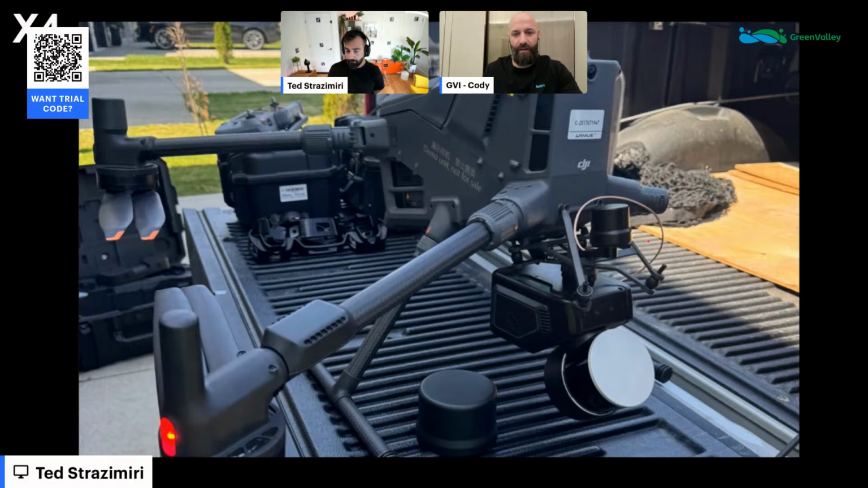Absolutely. And with software like LiDAR 360, if you have ground control points set up, you can use those control points to georeference it geospatially. So even if you run without a base station, say your base station dies or something terrible happens, you can still get your data processed.